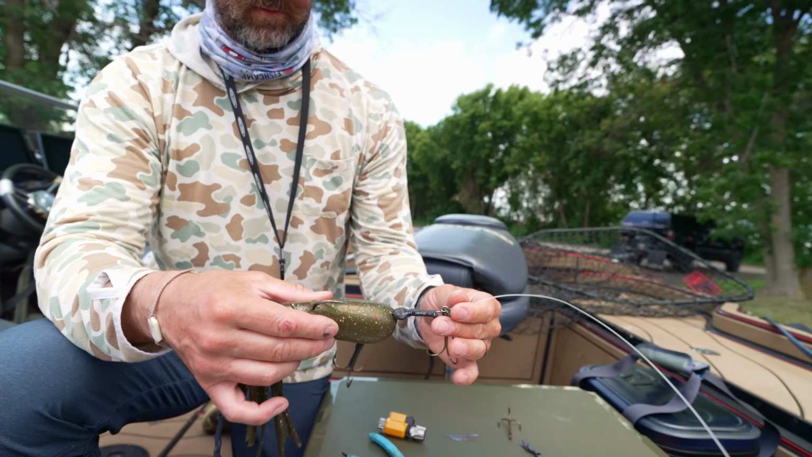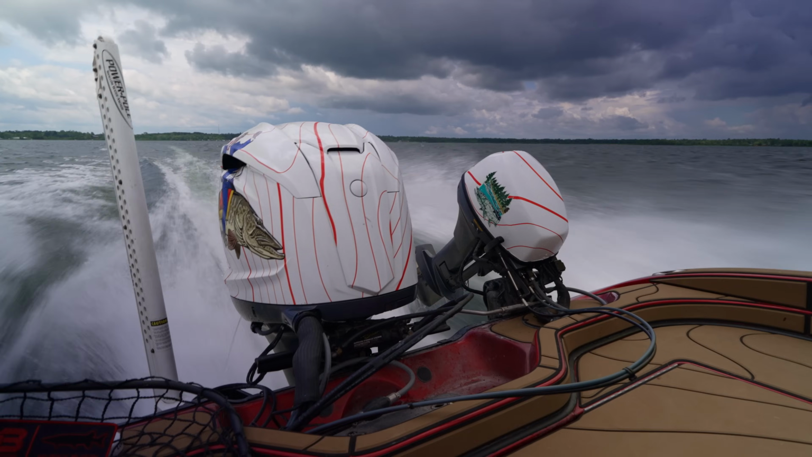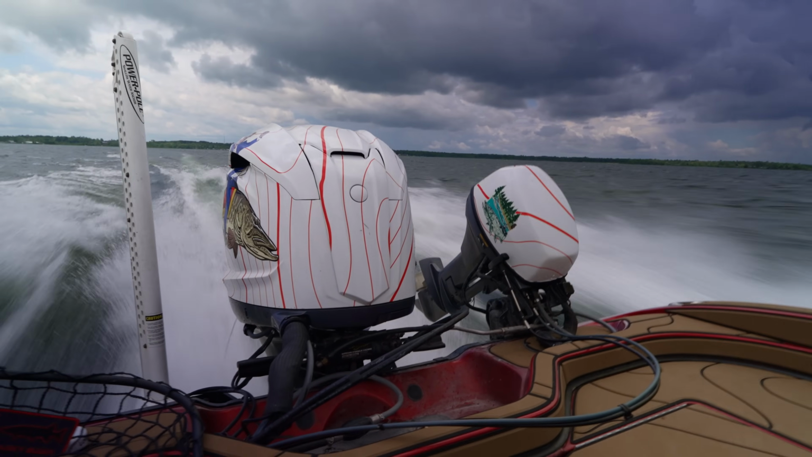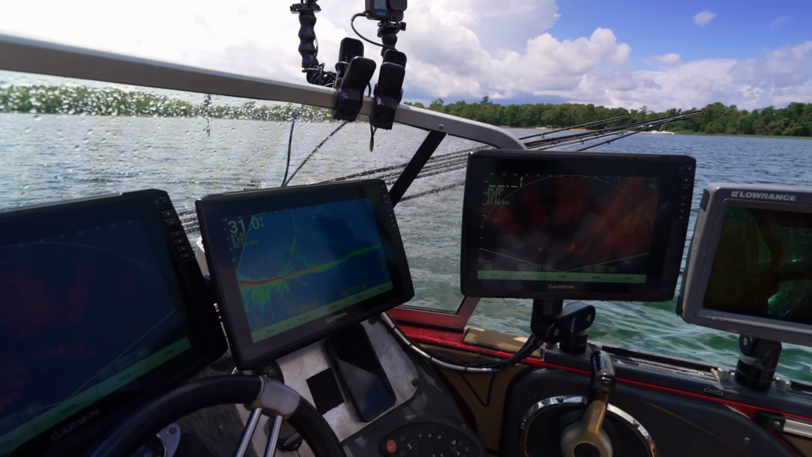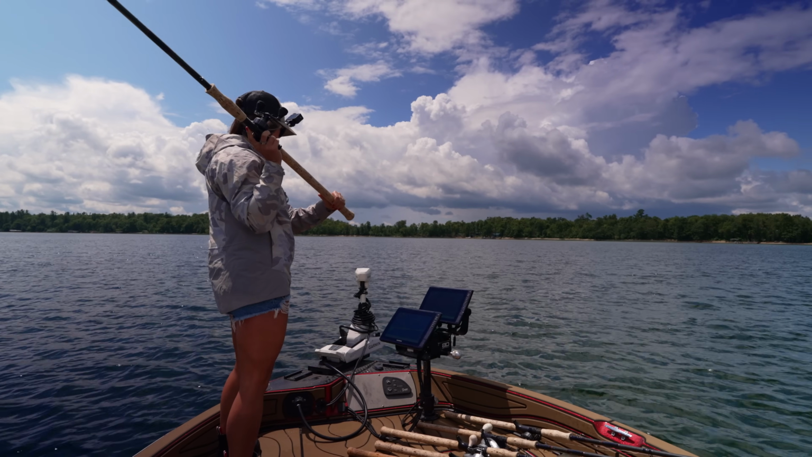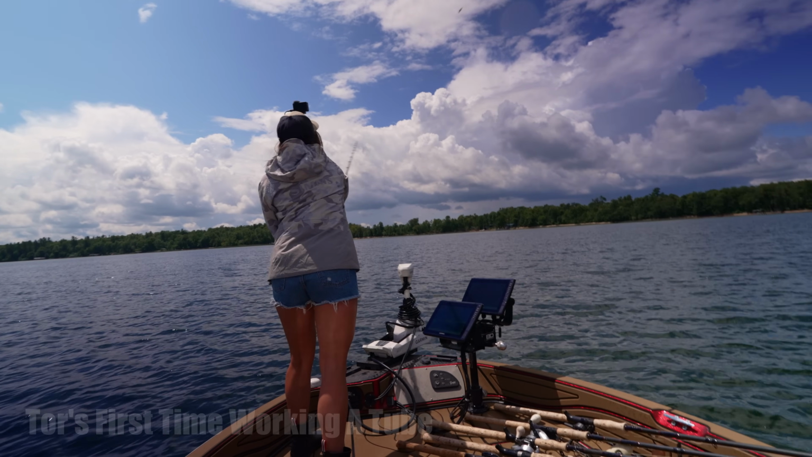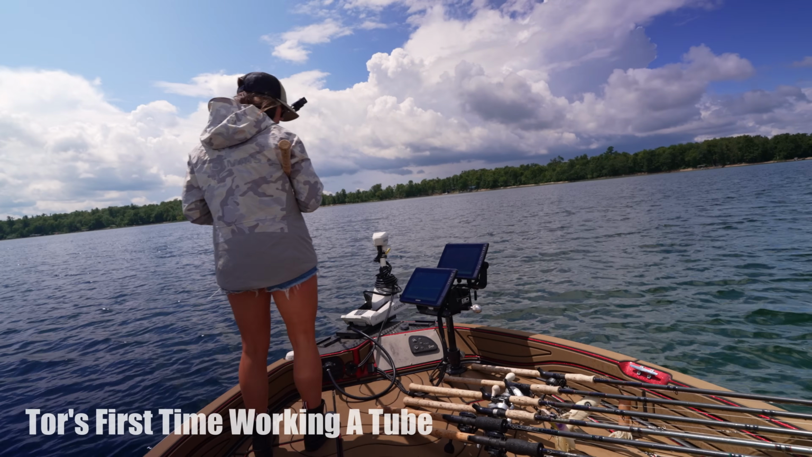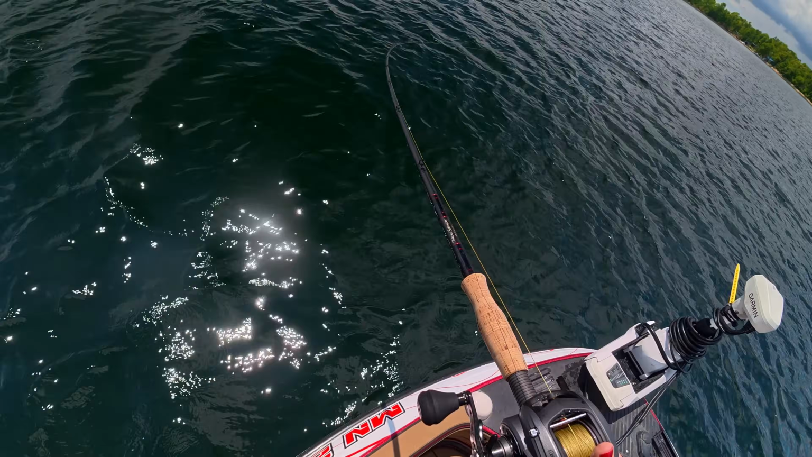Yeah, there it is. Ninja tube. That'll get bit. It'll get bit. Okay. Ready? The yellow is moving. Keep that in mind, okay? Okay. Go ahead. No, it's good. And she can let it down a little bit. And just start working. There you go. He turned. Good. There. Got it.